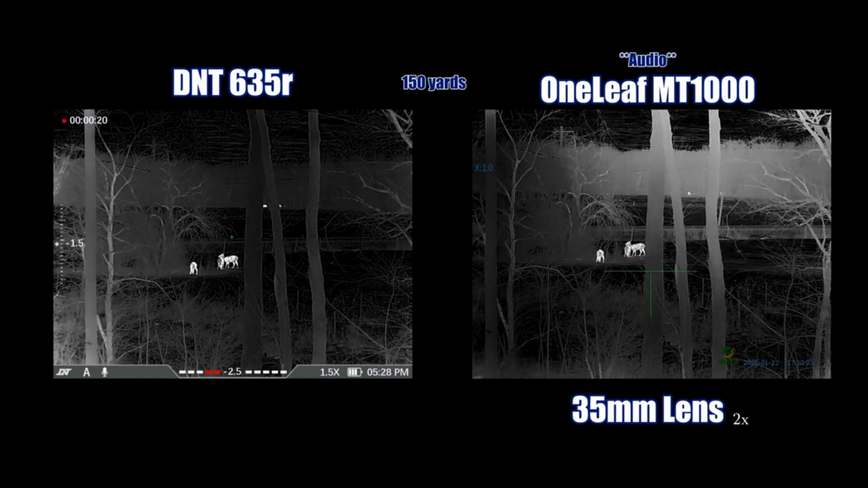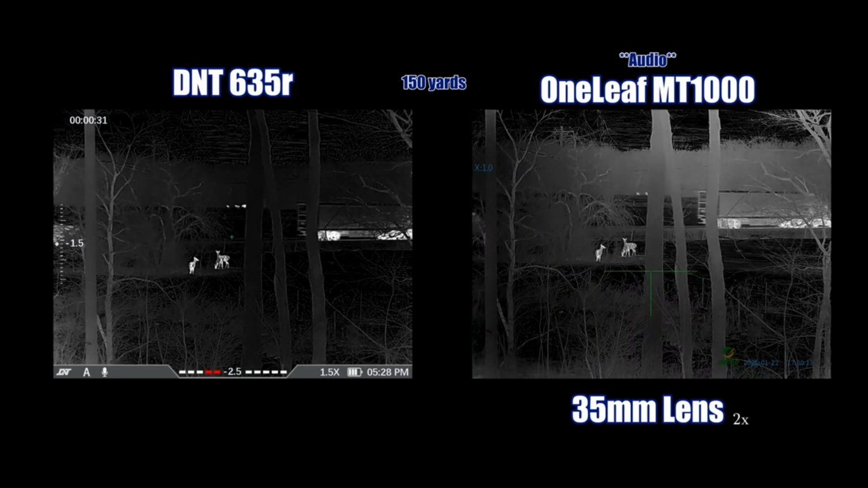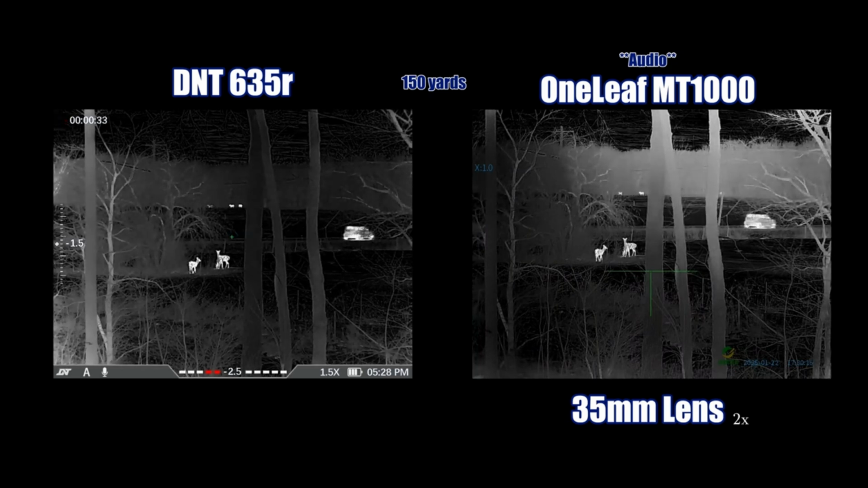The MT1000 has the 35mm lens in. The deer are currently at 140 yards, and you can see very far in the distance there's horses at 650 yards. They're running in the background. Both optics are focused in using the wheel next to the end of the thermal lens.